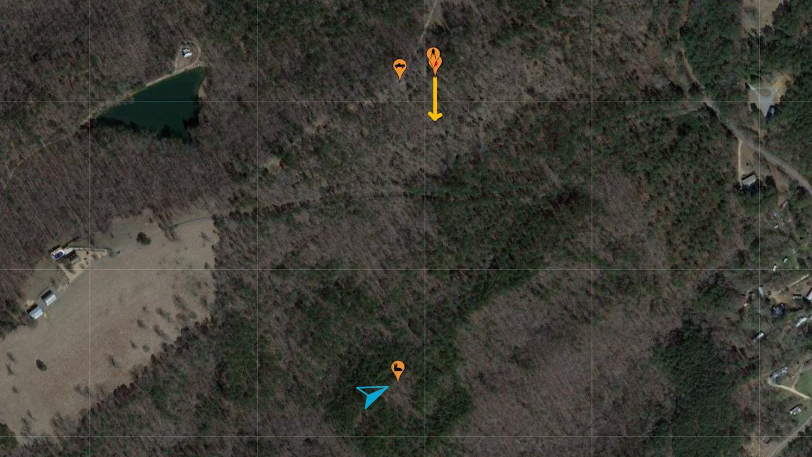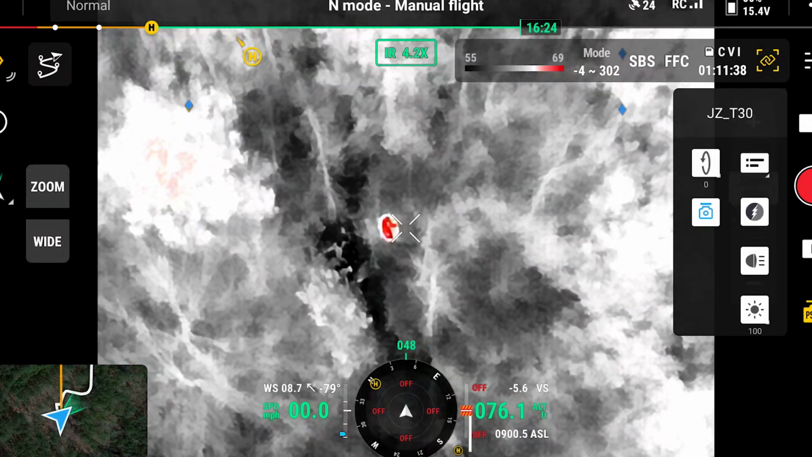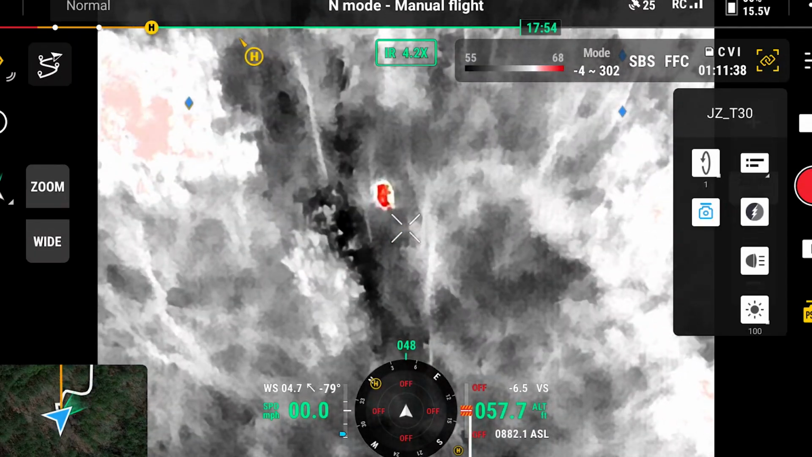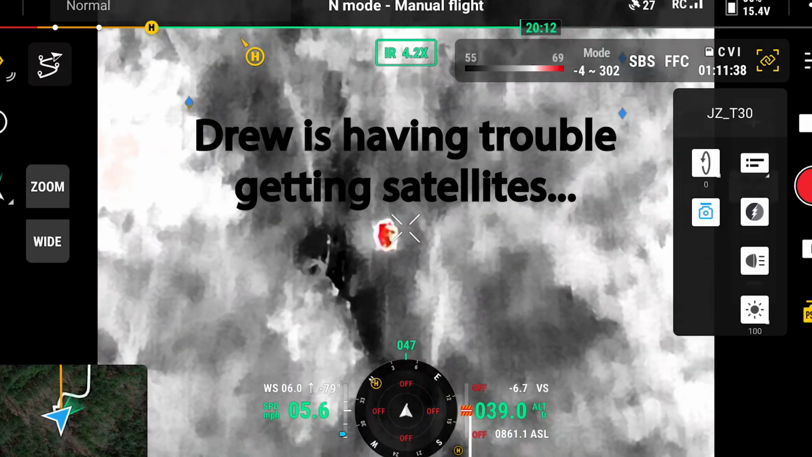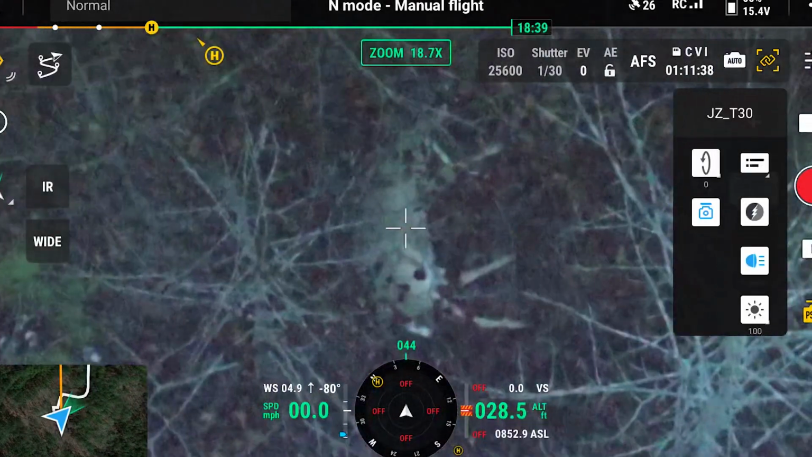Oh, I think I got him. Maybe. It's hard to tell. Come on now, don't be teasing. I gotta get lower. Definitely laying down. It looked like the side of a deer, doesn't it? Uh-oh. I don't know what's going on. Is it you still? Oh, he's moving.